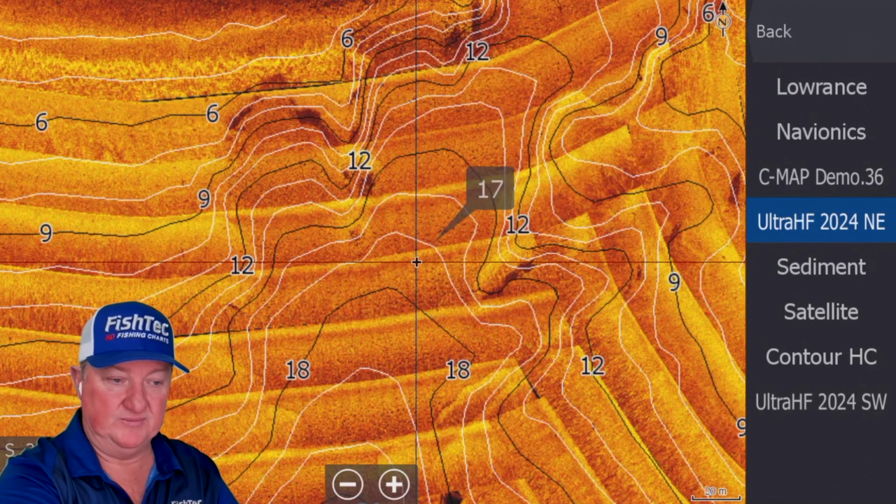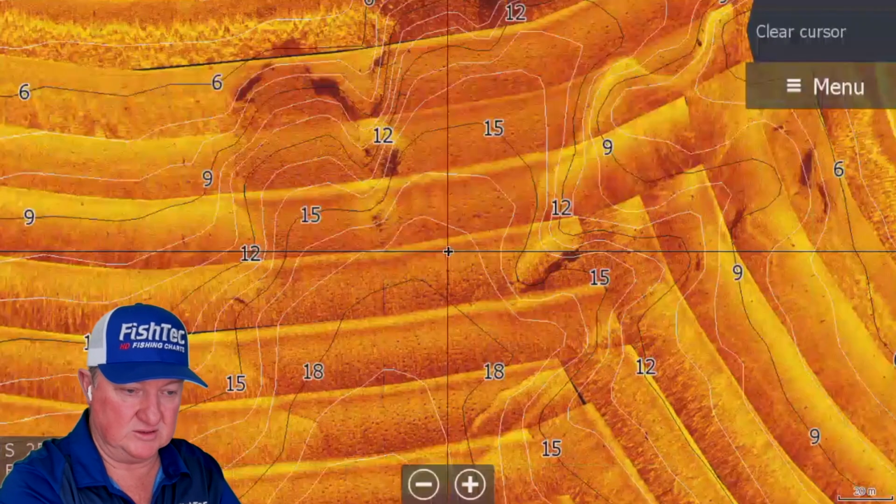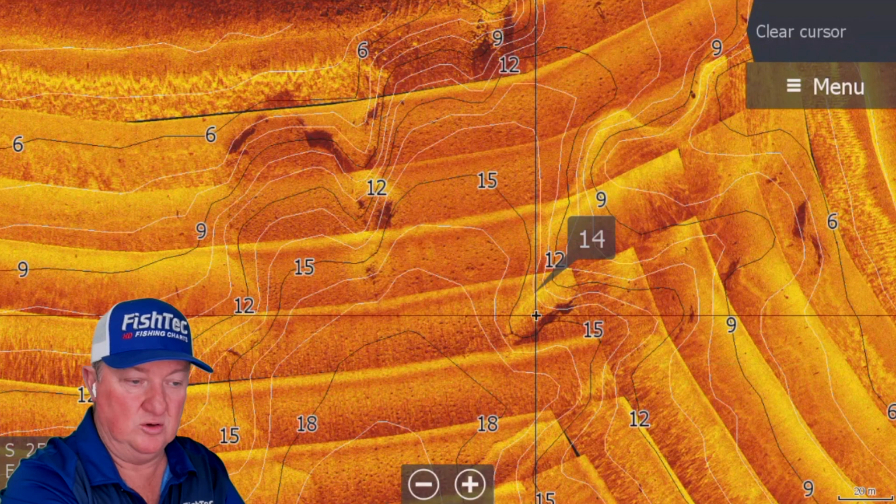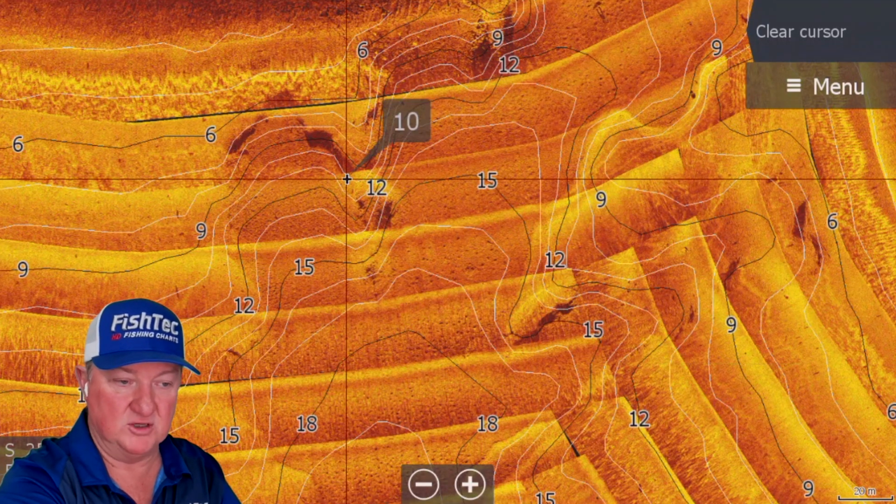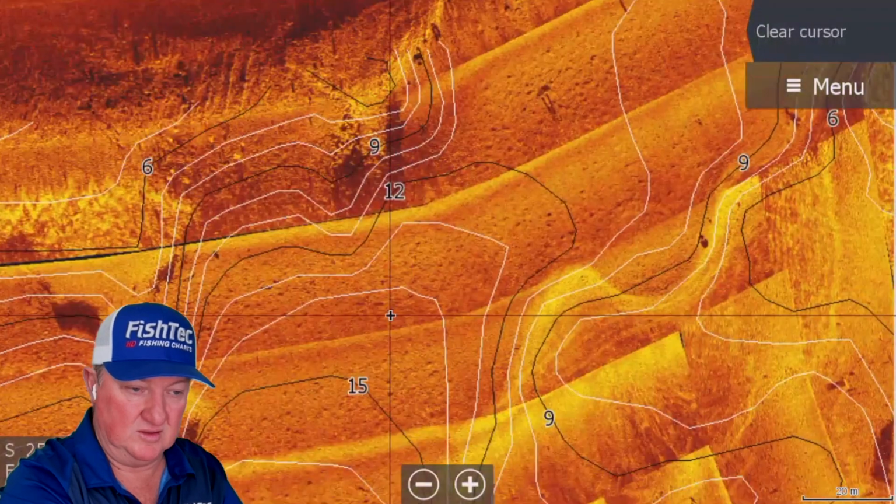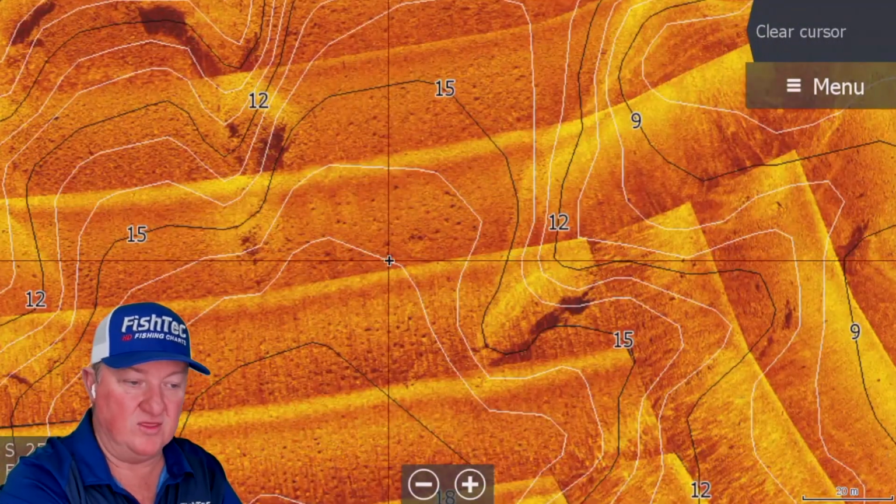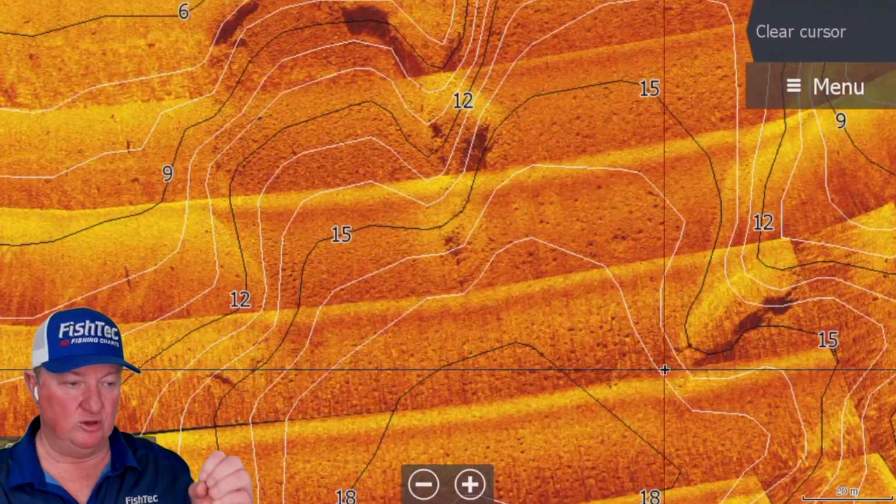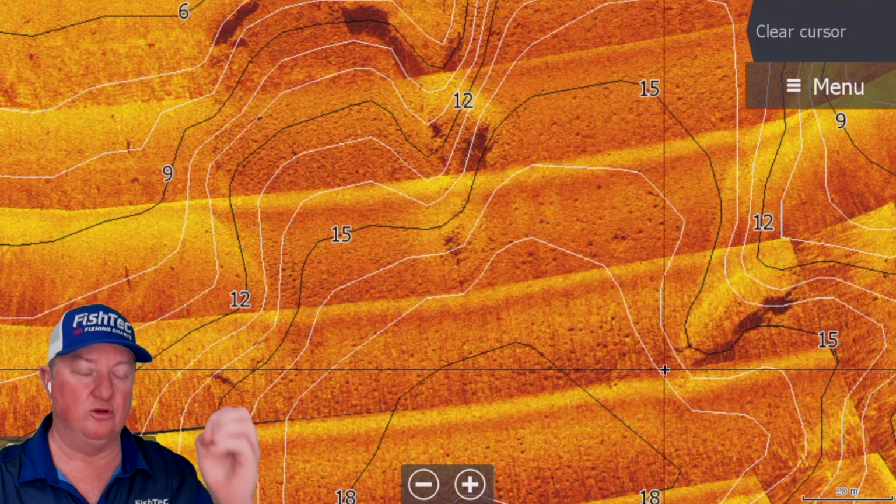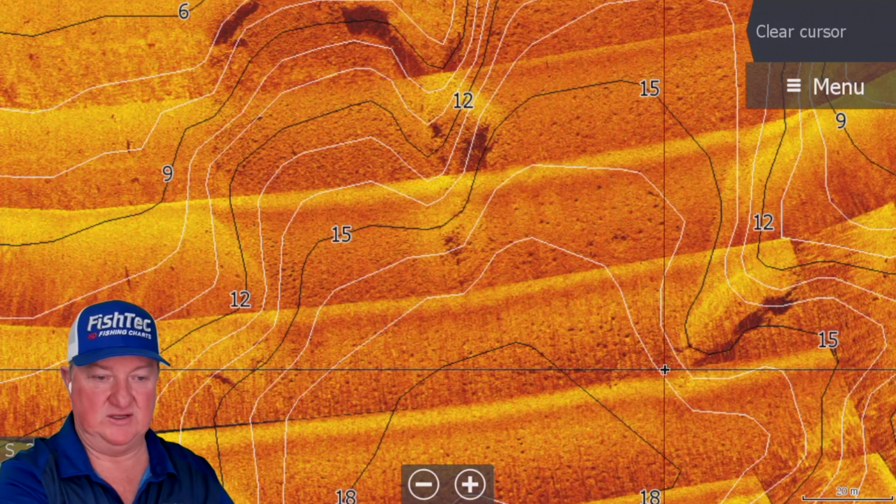Now this here, if you look at this here, let's wipe this away. I want to maximize this. Look how perfectly these contours match with the side scan mosaic. You see that? Incredible accuracy. And that's what I'm focusing on. I'm using the absolute minimum value permissible with the software, and that gives us fantastic accuracy.